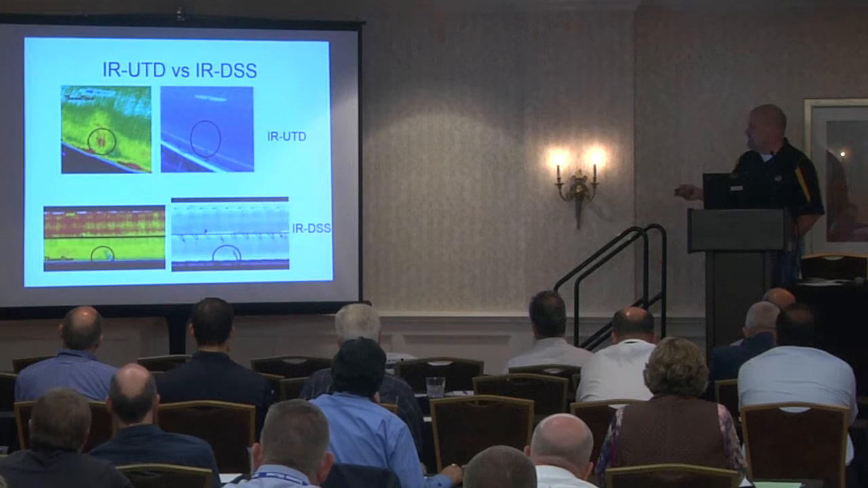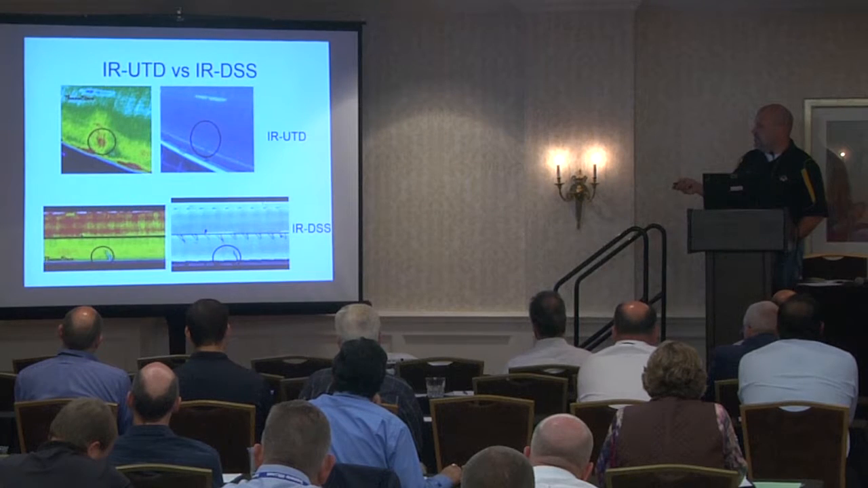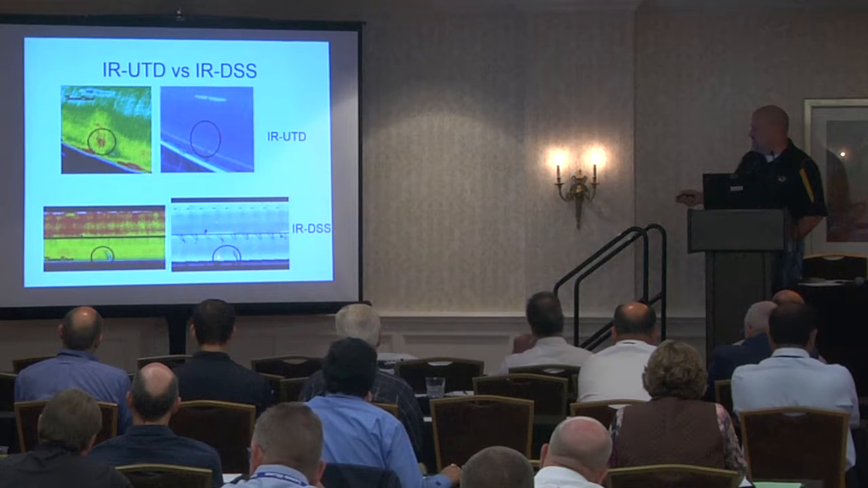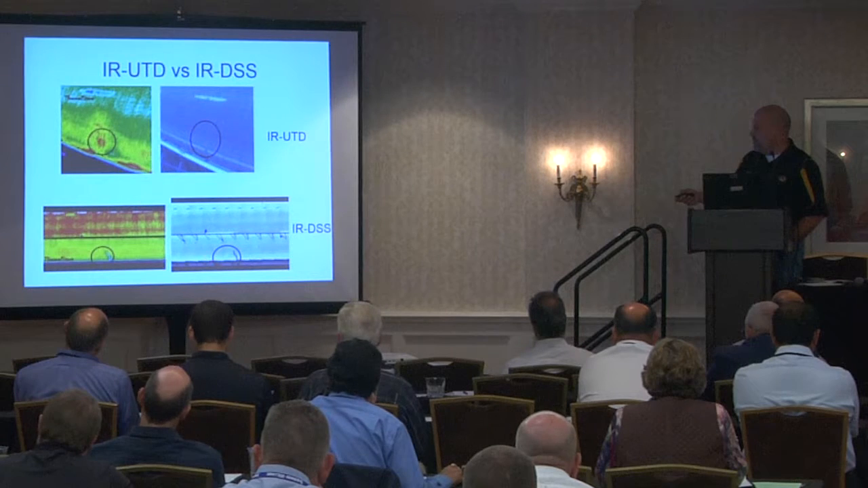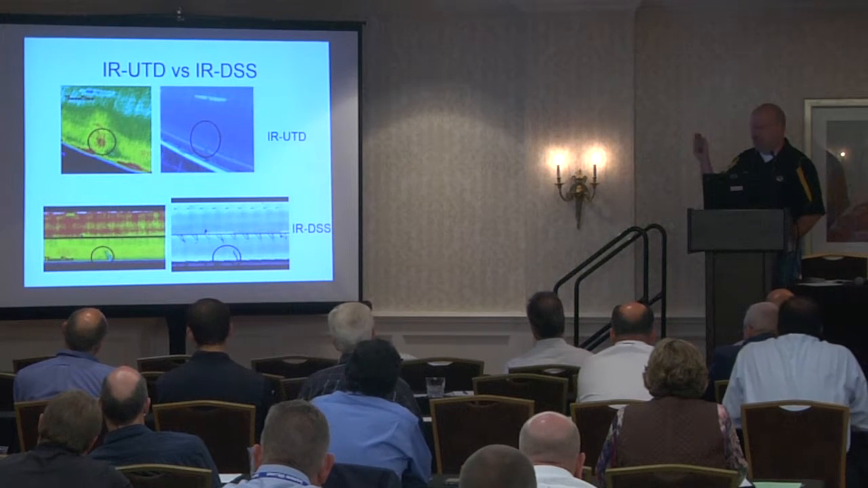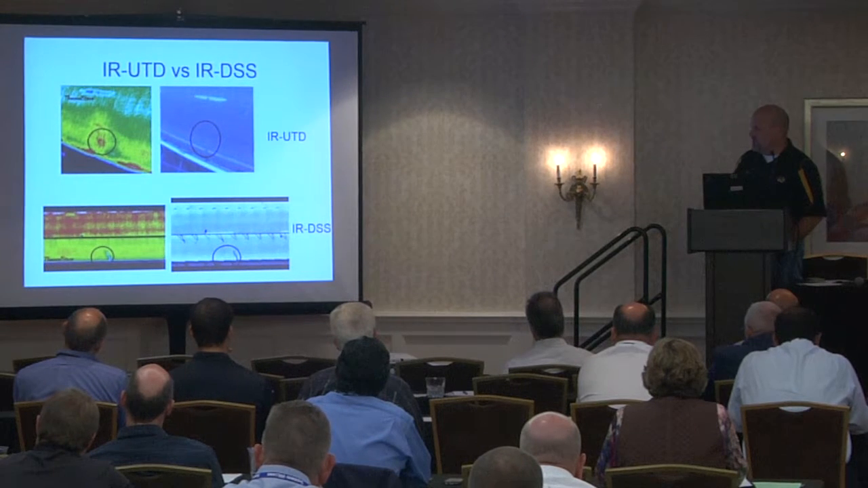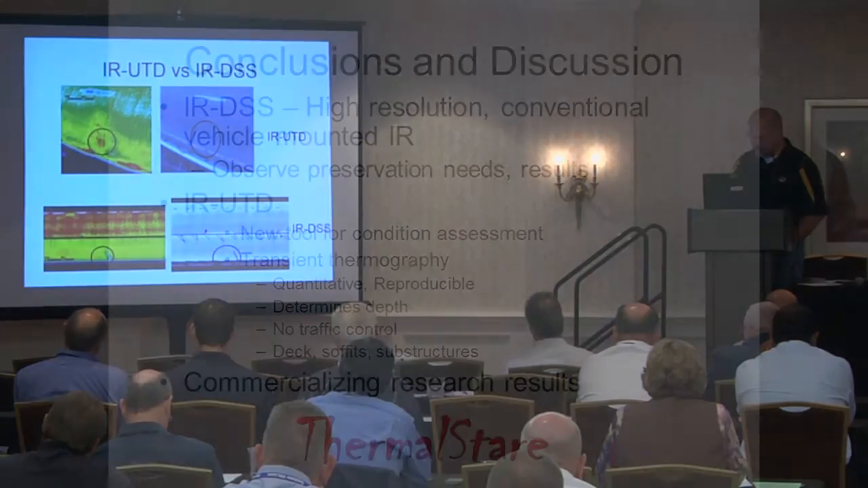In another location on the same bridge, here's a defect that was located in the UTD data. Again, this is the thermal inertia data on top. On the bottom is the conventional IR data. And there are shadows in this data. This is from a sign structure, this small shadow on this deck. It fails to produce a thermal contrast in the area where the delamination is, because there's a shadow moving across it during the day. So you have the advantage of having collected data over 24 hours to eliminate that. You notice in this image there aren't any shadows, because although they move across the bridge, they get processed out in the data processing.